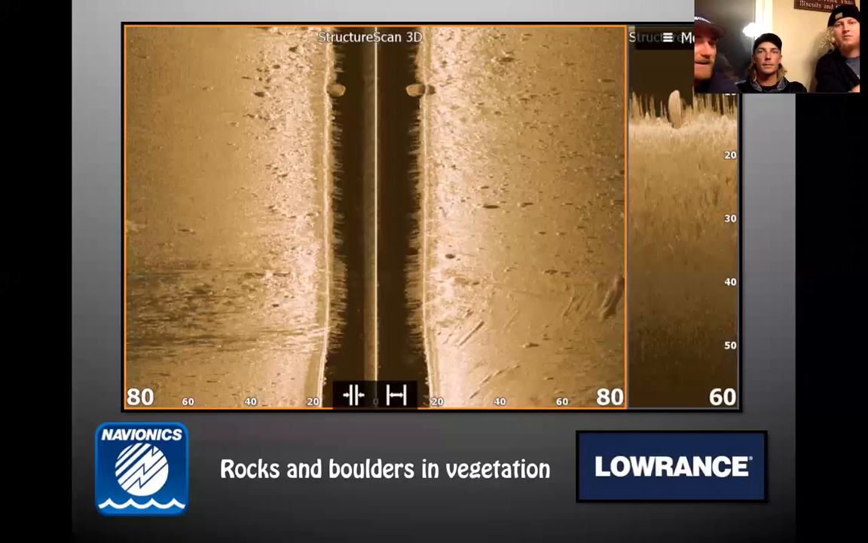But definitely, this is an awesome tool. You can see a little bit of grass coming up about 4 or 5 feet and big boulders sitting right in that big boulder sitting right in the rock. That's a targeted spot right there. Yeah, that's where I think down scan really shines, telling what's up off the bottom, whether you're in grass or brush or rock. Perfect example.